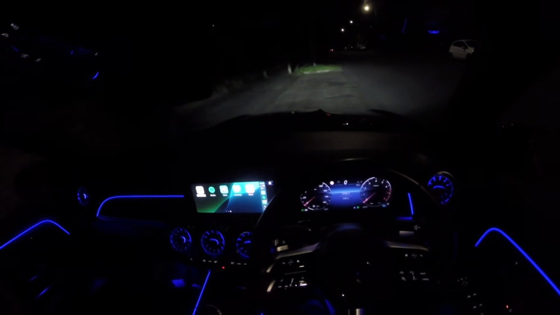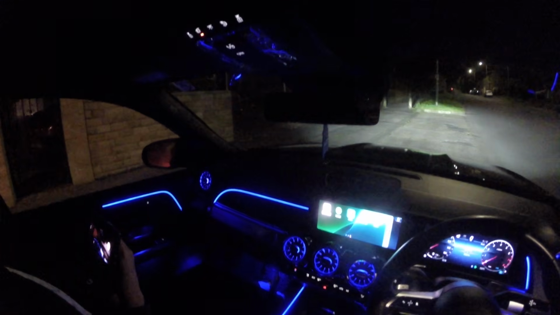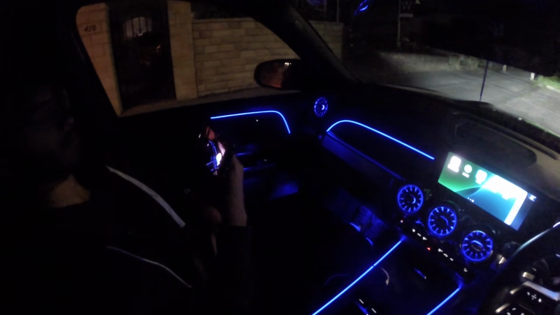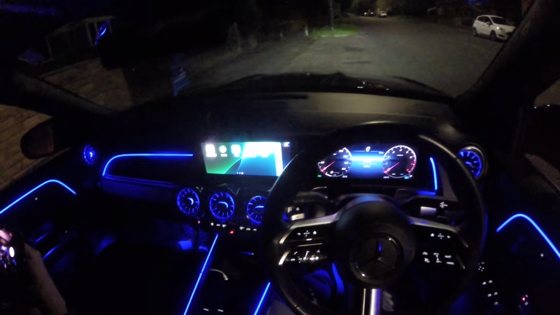Alright guys, today I'm going to be giving you a drive at night time. Look how beautiful the interior is with the lighting. Look at this beautiful interior, guys. There's a nice steering wheel as well. And yeah, we're going to give you a quick drive. This is a 1.3 litre petrol hybrid, 160 something horsepower. And yeah, let's give you a start.